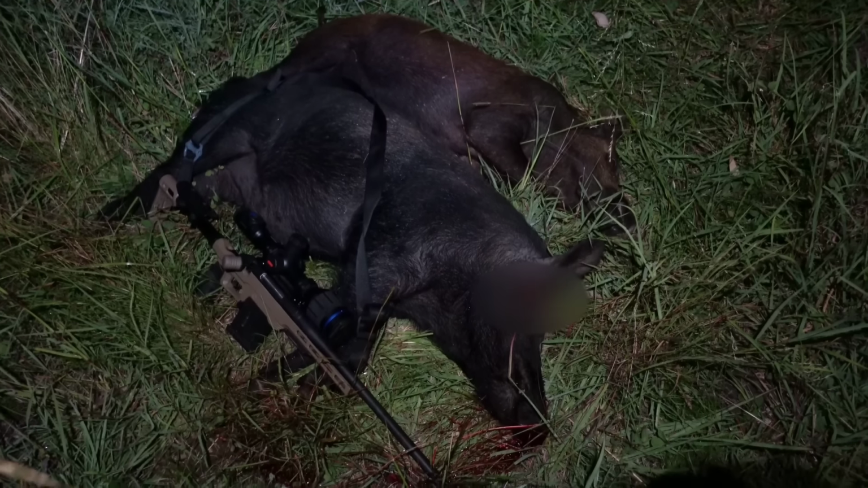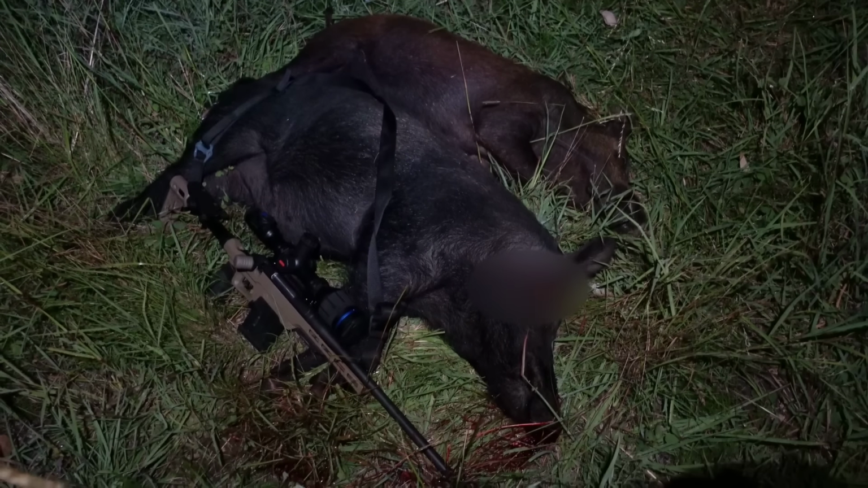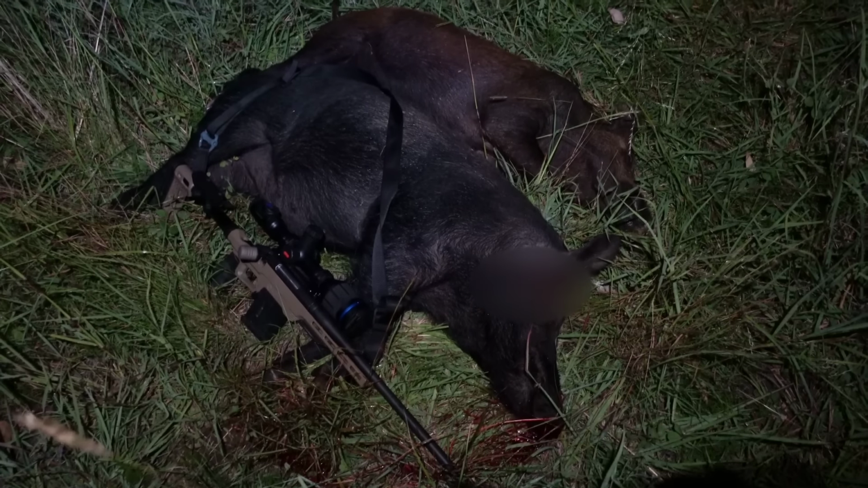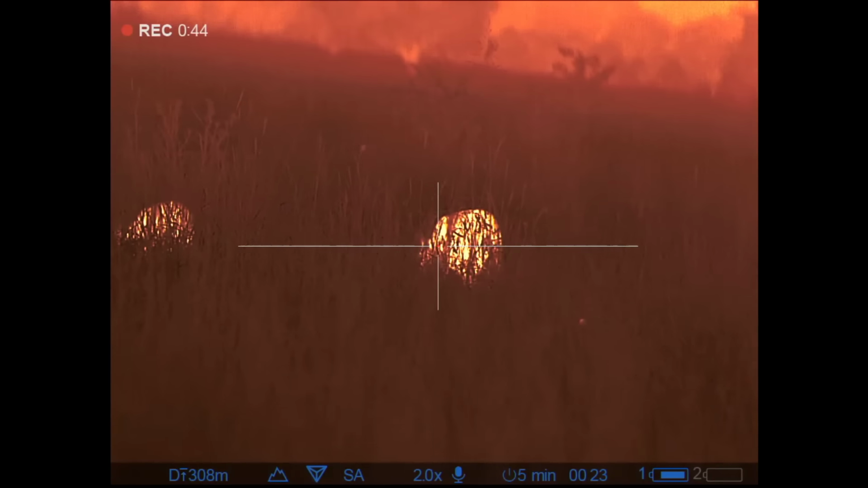Now you'll see in the scope footage kind of an eruption of heat coming out of that animal. Call it a Texas heart shot that ended up tearing out a couple of ribs with the 308. So plenty of penetration on those 150 SSTs. Hell of a mess, and it's just not worth showing that because YouTube tend to not like that sort of stuff at the moment.